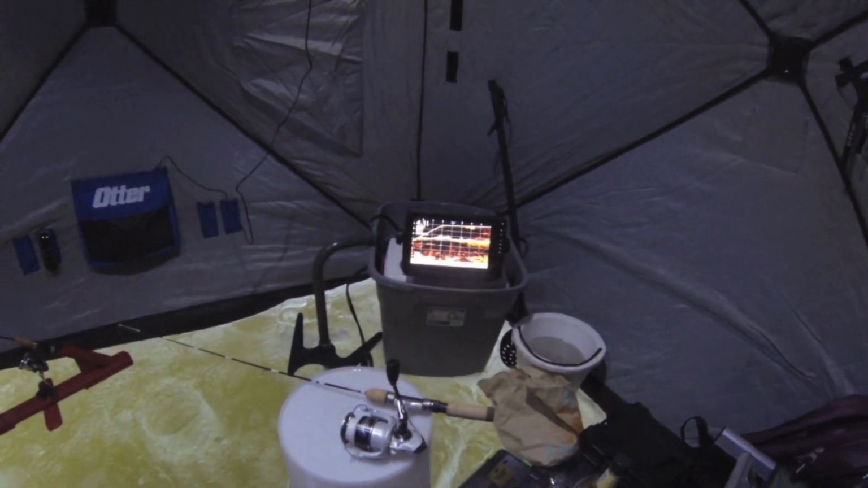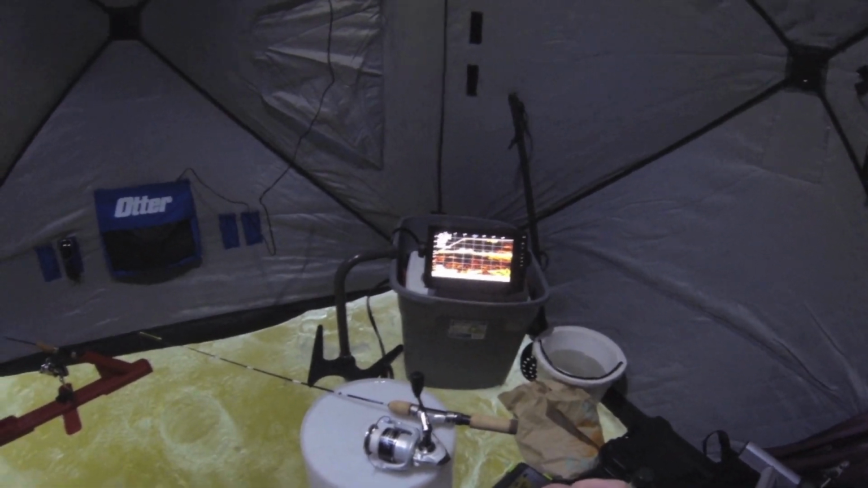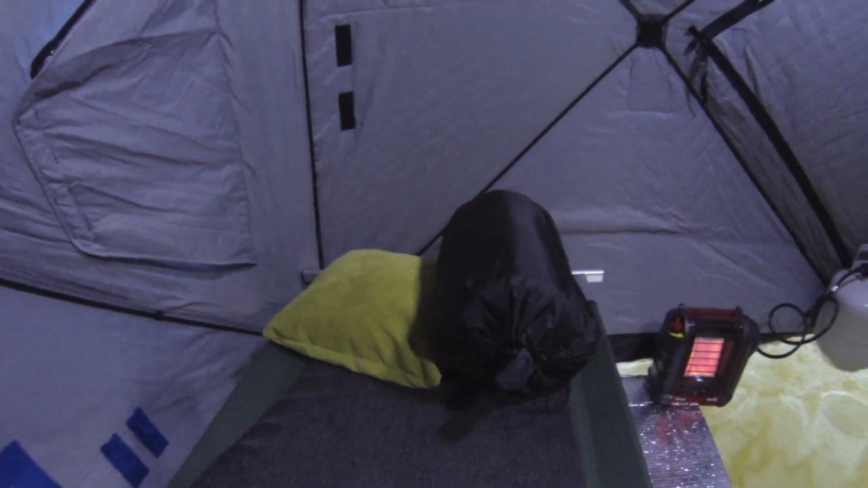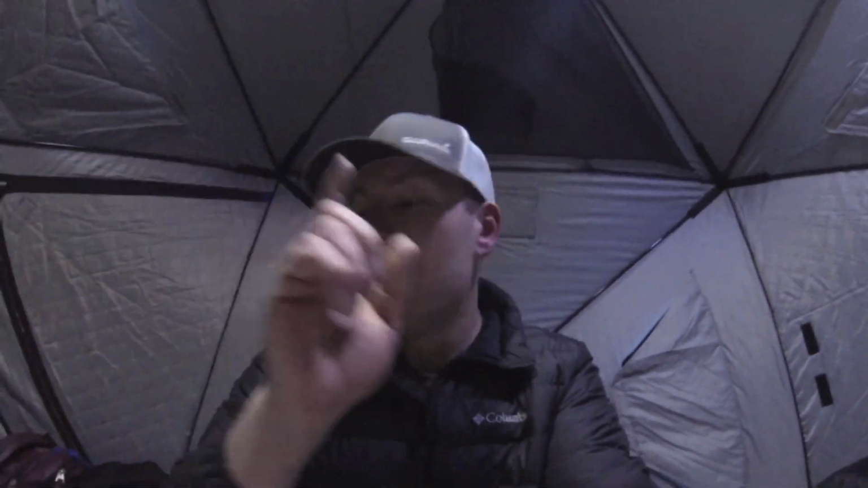We have the Livescope set up. We're in 4 feet of water, so just trying something different. And right now I'm sitting on my cot. Should be an interesting night. I have brought a little bit of whiskey to drink, so this video could be pretty fun, and fingers crossed we catch some fish.